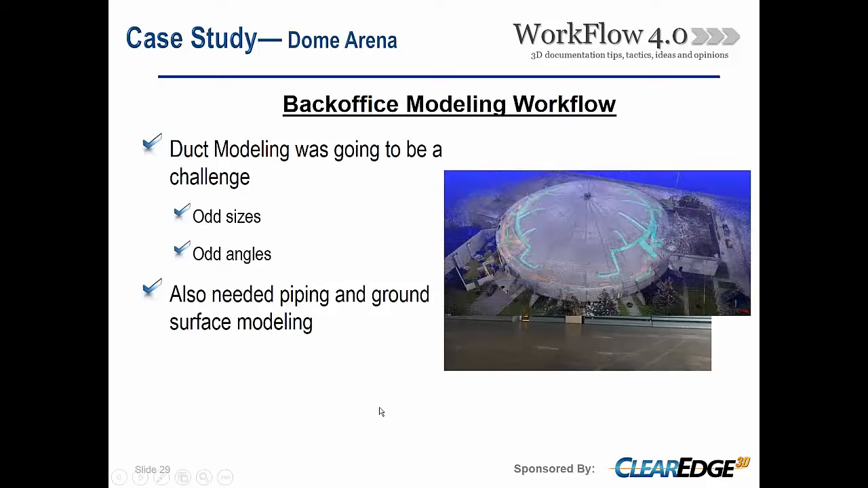Let's talk a little bit more about the ductwork here. There's a picture of the point cloud versus the 3D modeled duct. So you can see the duct in blue. You can see some orange in there. That's some of the piping that was modeled around the perimeter of the arena there. There's a little bit more than that. You can see how it kind of spider webs around the building. So it's really interesting geometry.